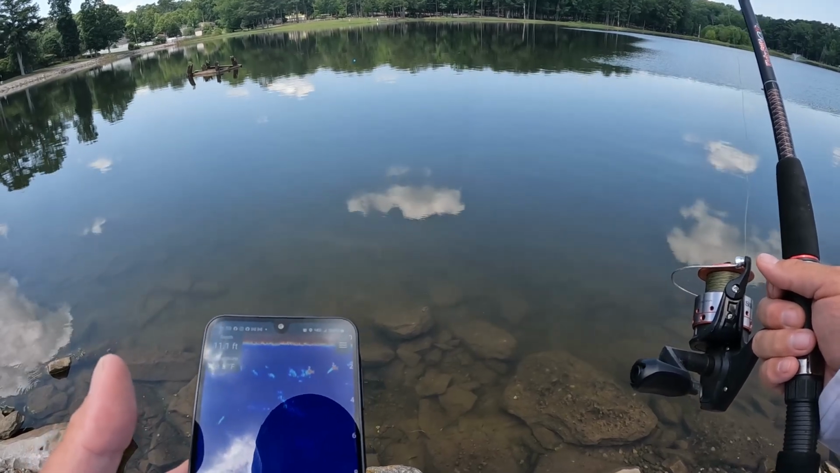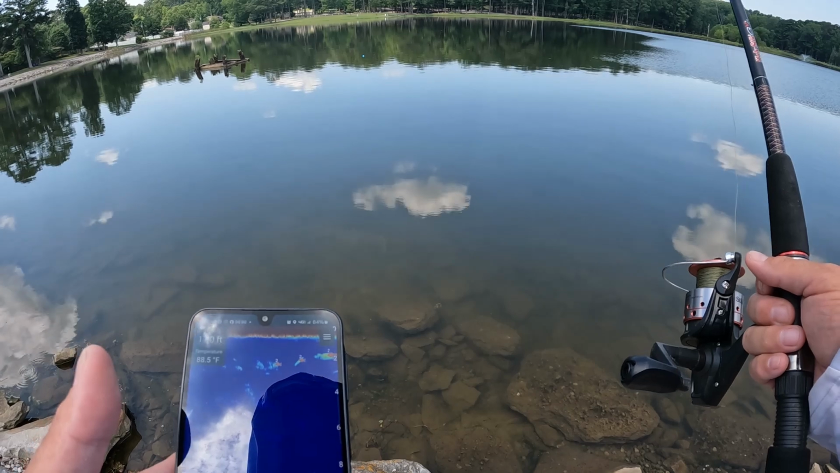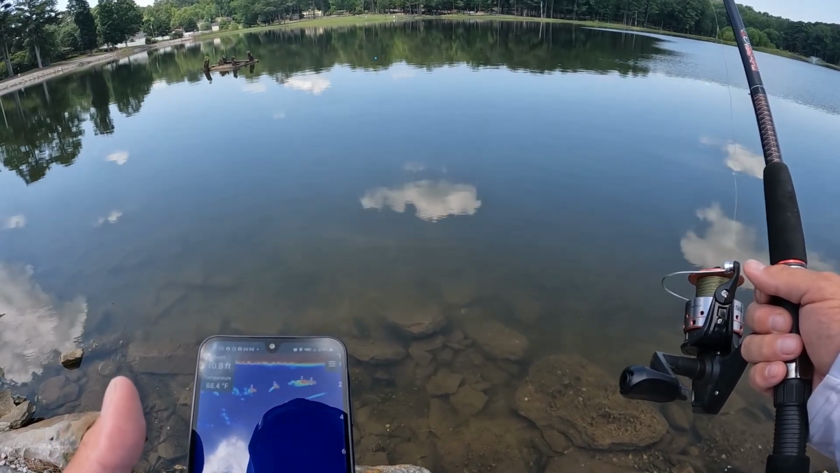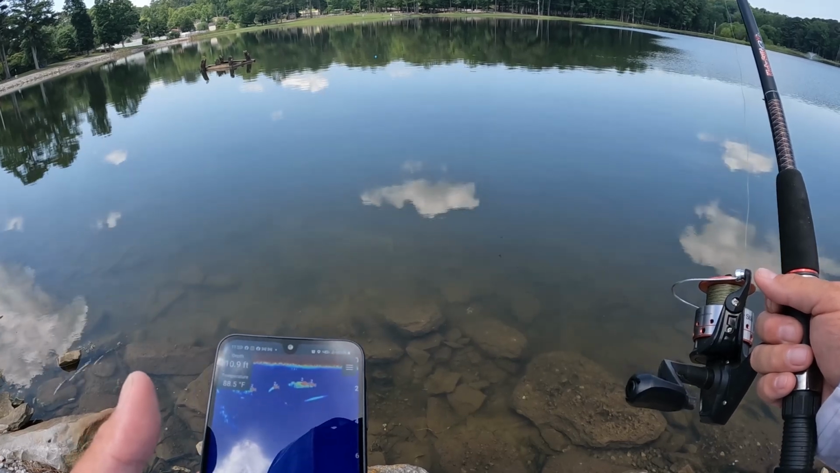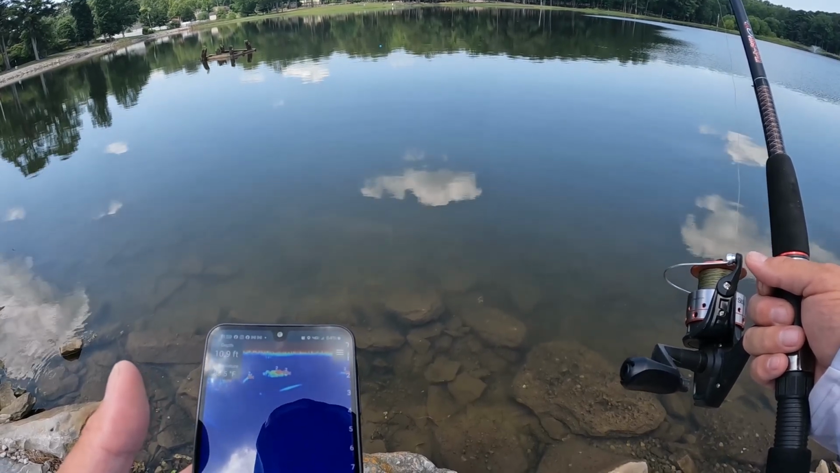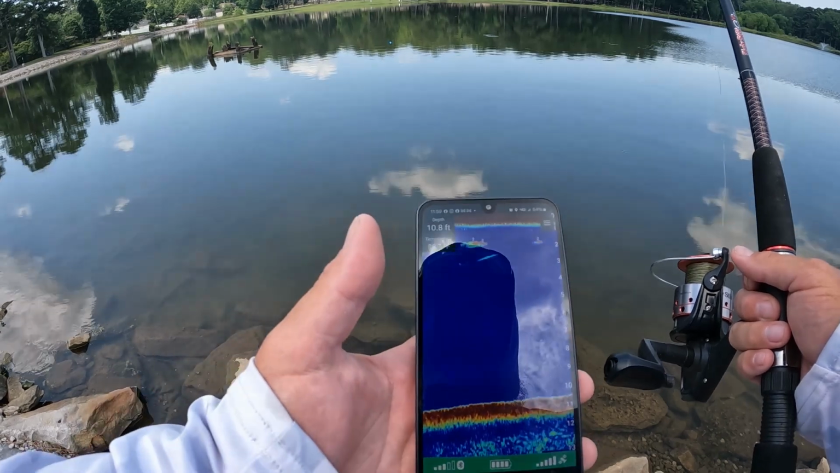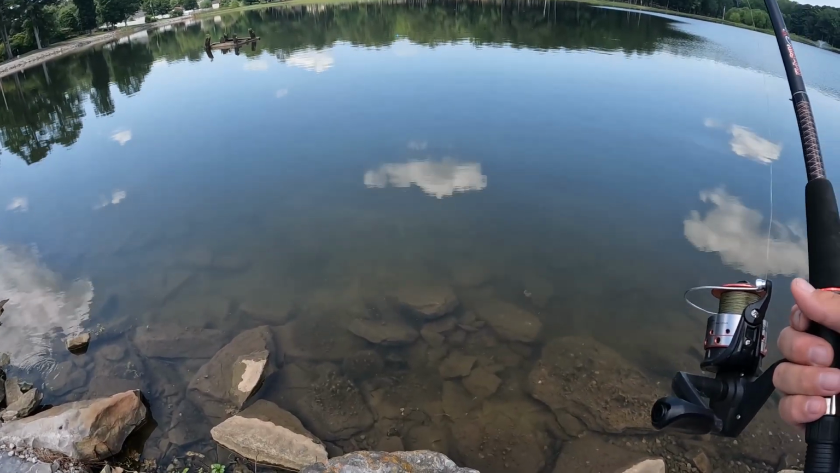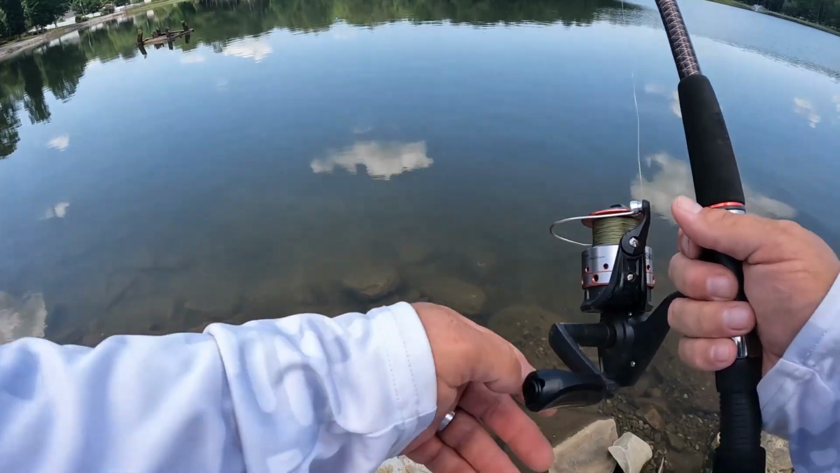And look, a couple of fish swimming by. Wow, it's reading all the way back to the bank. It just showed me those fish that went by and what depth they were at. That's pretty cool. They were at 2 feet. That's 2 feet right here. Cool.